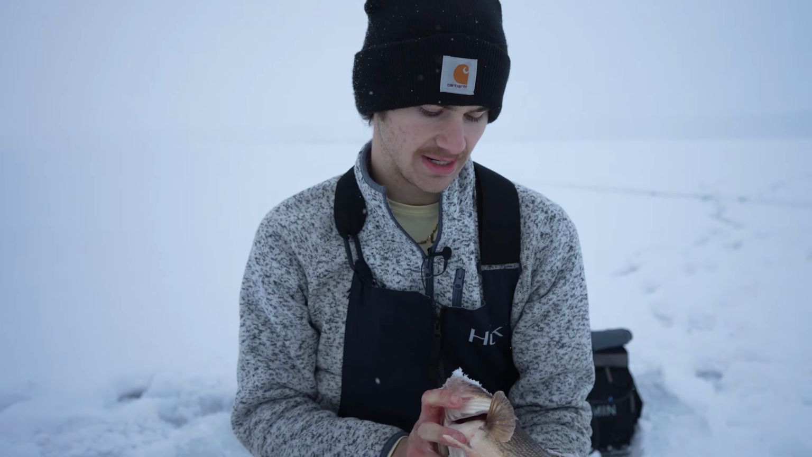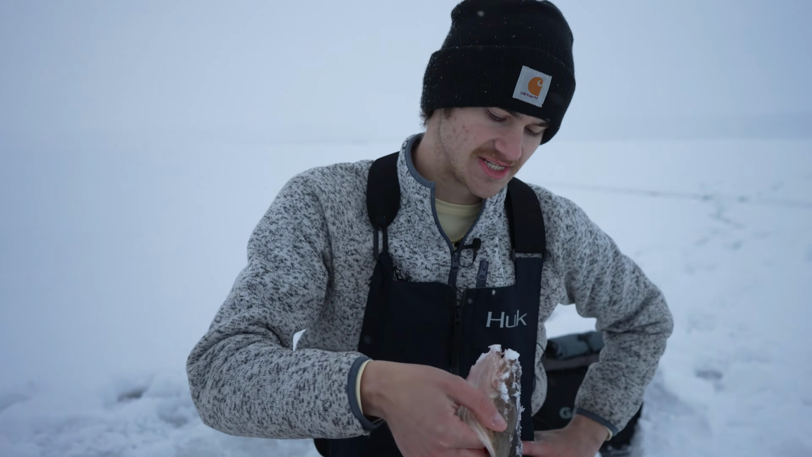But no matter what, we're catching fish out here on the river. It's snowing on us. It is just an absolute blast. We are gonna keep this guy here. I wanna maybe keep one or two, have myself a little dinner tonight, so she's gonna go on the plate, but the rest of the other ones are gonna go back.